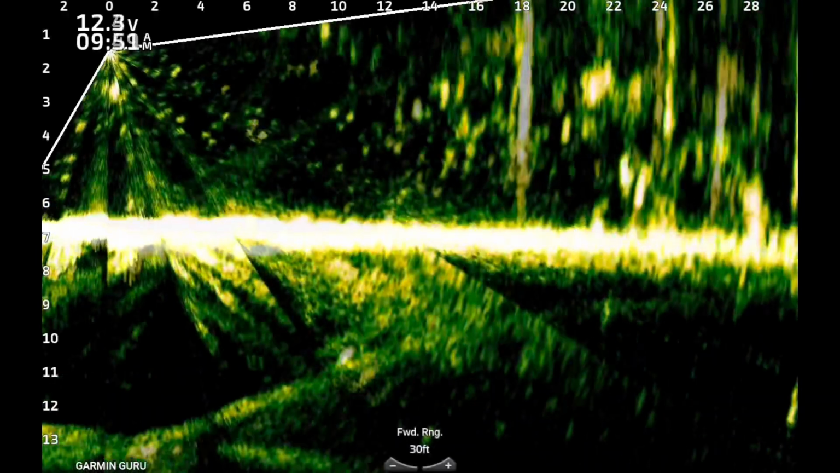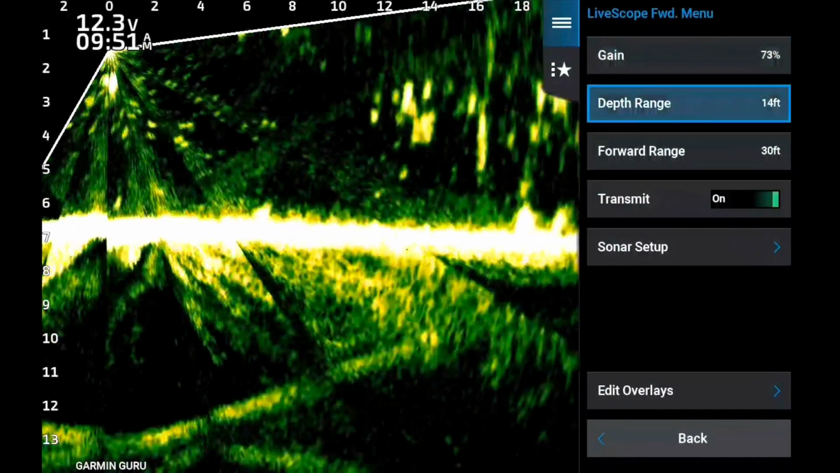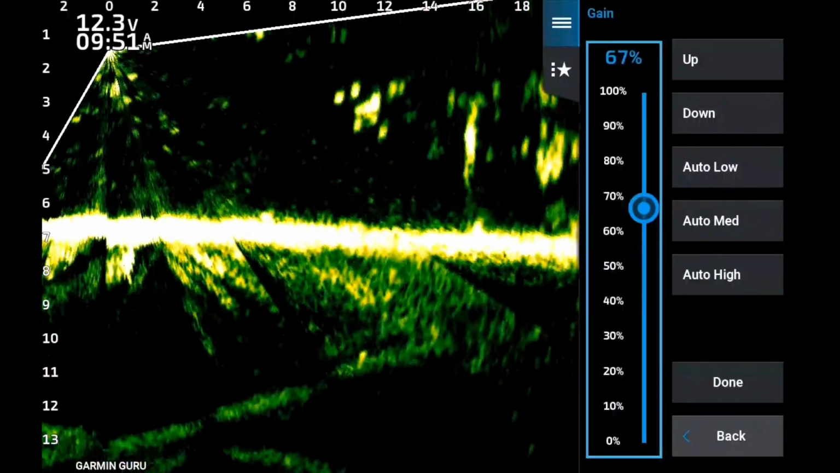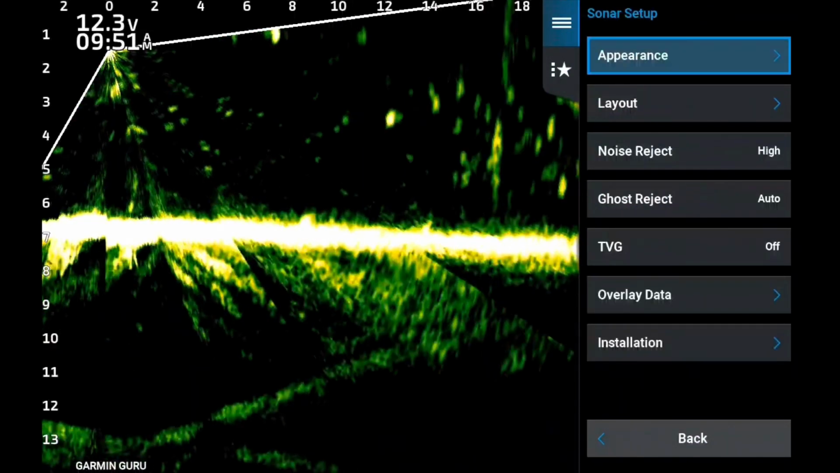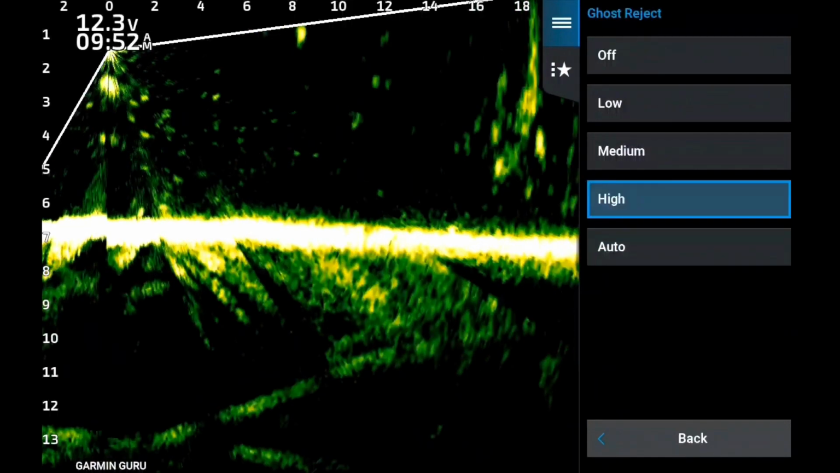So, all right, now it's Carlos PD. Now his settings are very similar to mine, with a few notable exceptions. We're going down to about 65 in the gain. 66 actually is what he likes. Very close to mine. And when we get into the ghost reject, he likes it off.